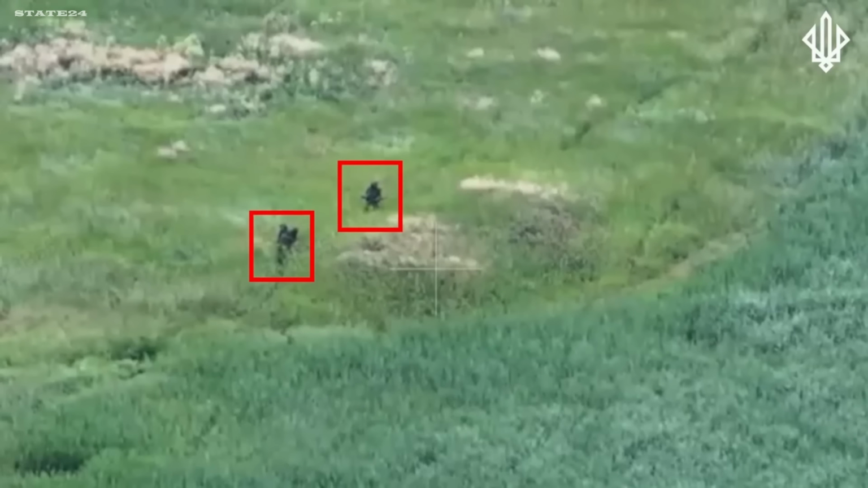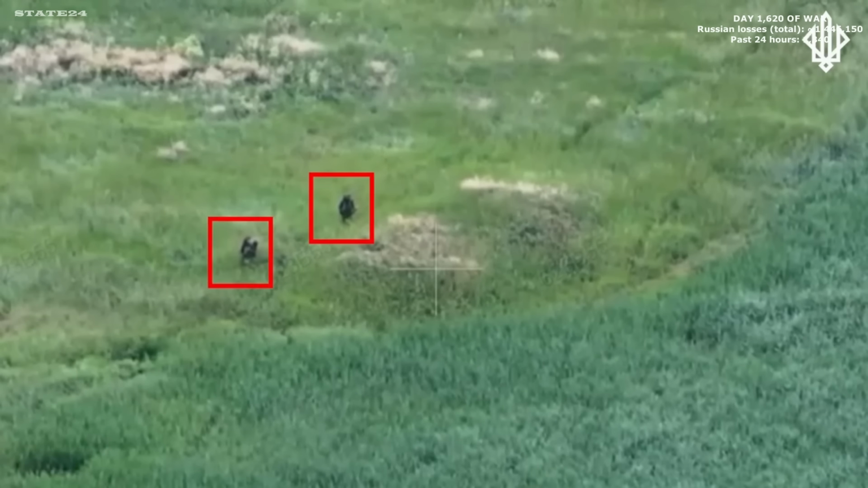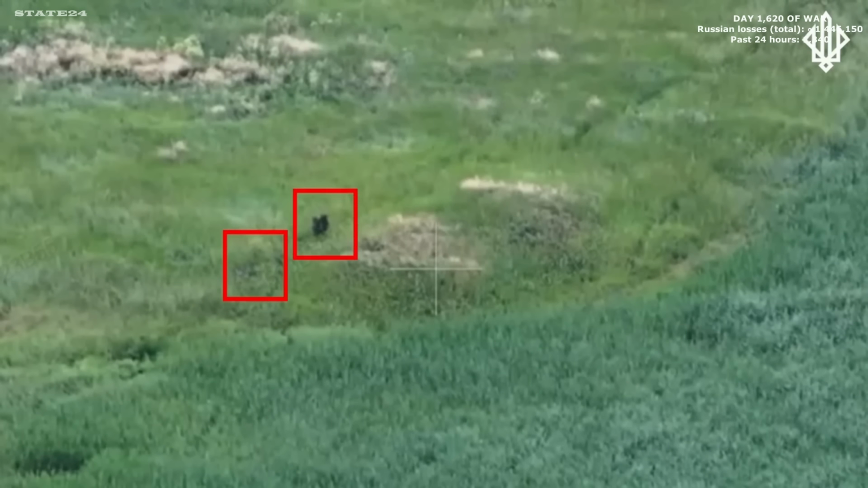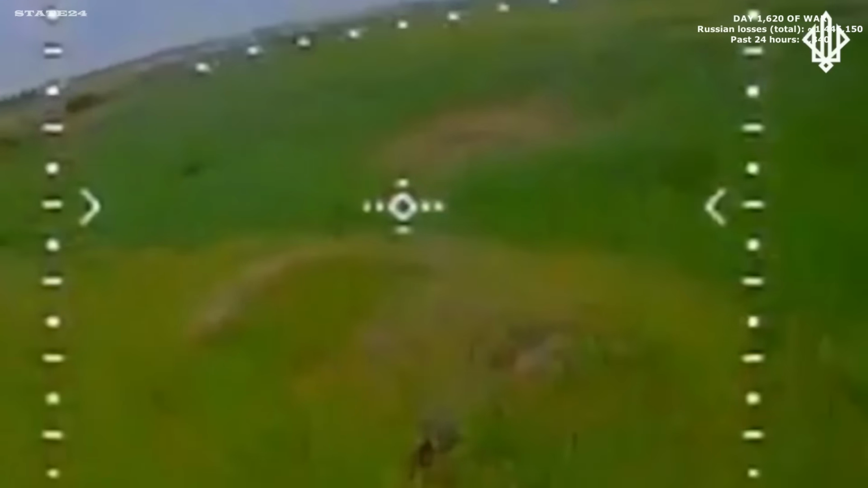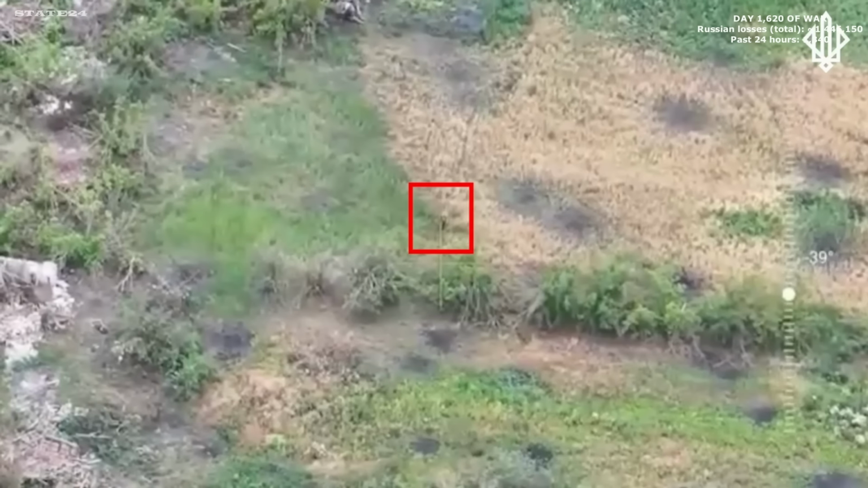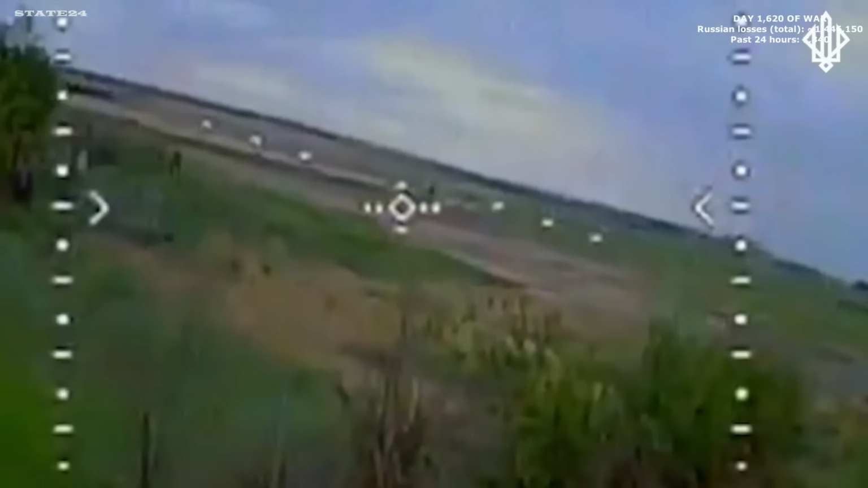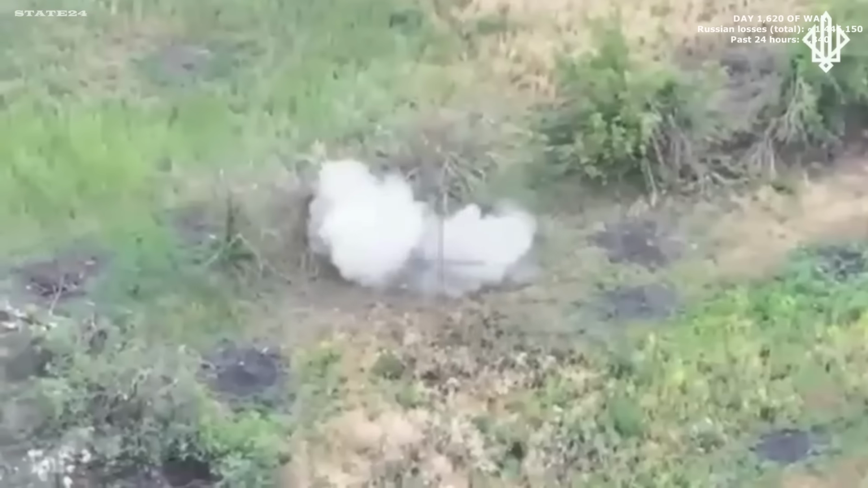Across the southern Donetsk direction, two Russian soldiers advancing toward Ukrainian defensive positions are intercepted by a Ukrainian FPV drone. The moment they hear the approaching sound, both drop flat onto the ground. The move offers no advantage. The drone dives toward the first soldier. The second breaks away and runs, but every step is tracked from above. He drops beneath a tree, hoping the cover will hold. It does not. A second FPV drone closes the distance before he has any chance to relocate.